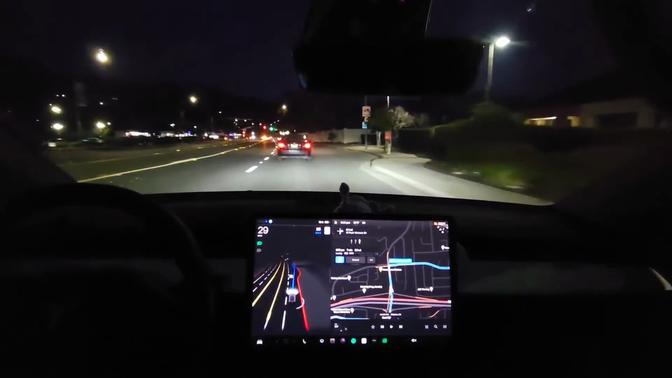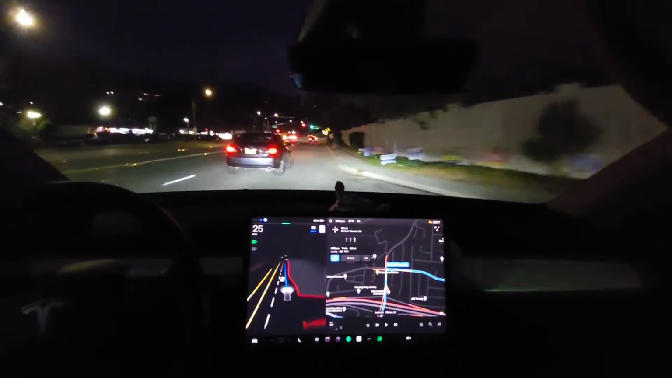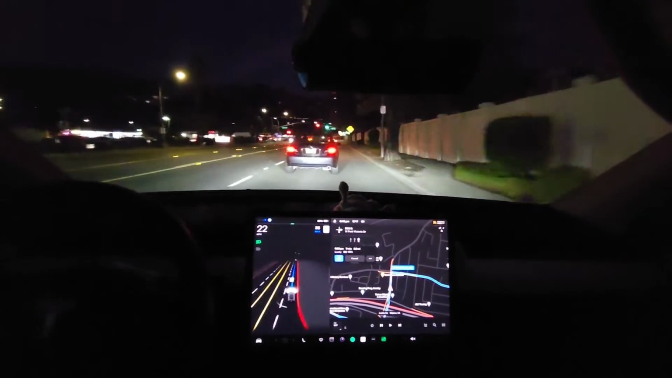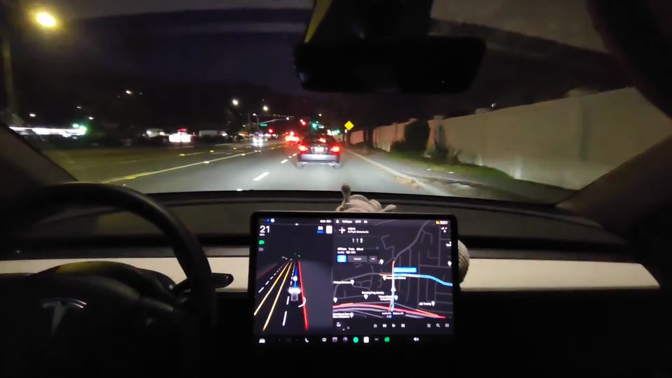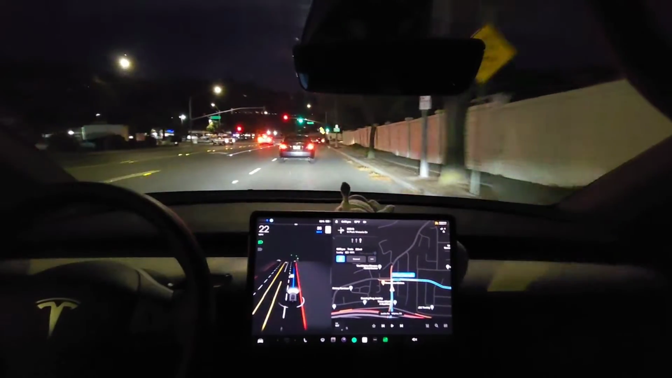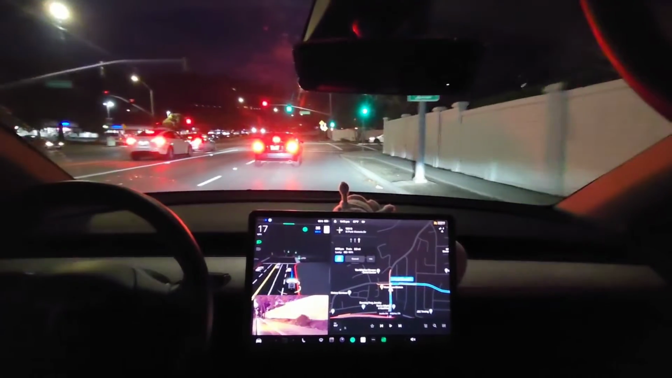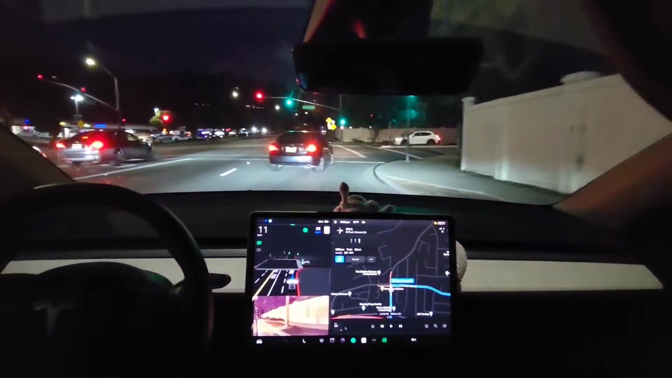In 500 feet, turn right onto North Park Victoria Drive. Look, it went to the right thinking there was a new lane there, but there wasn't, so then it knew and it moved back over to the left. It did that on its own. Very smooth. It didn't feel like it panicked or anything. Turn right onto North Park Victoria Drive. Okay, it's going to make a right turn here.